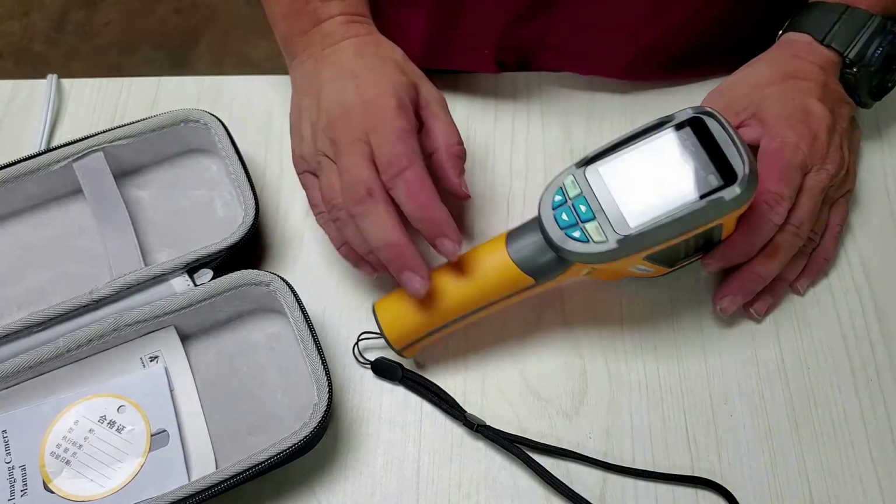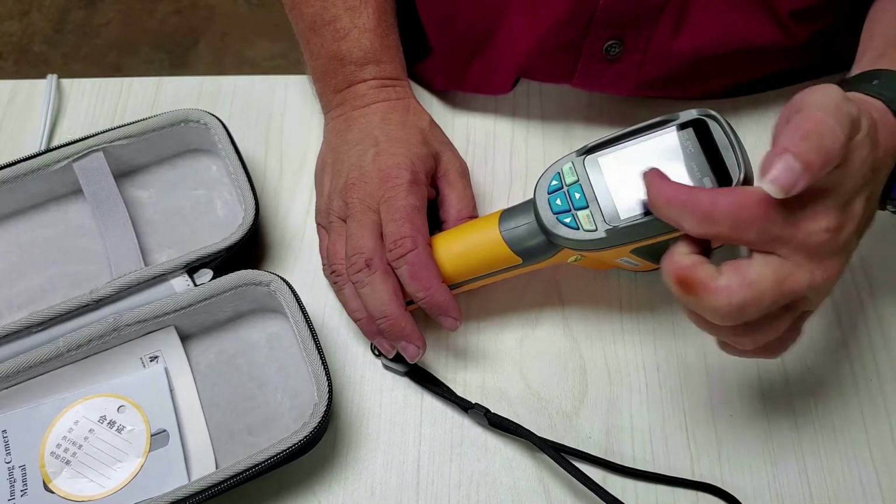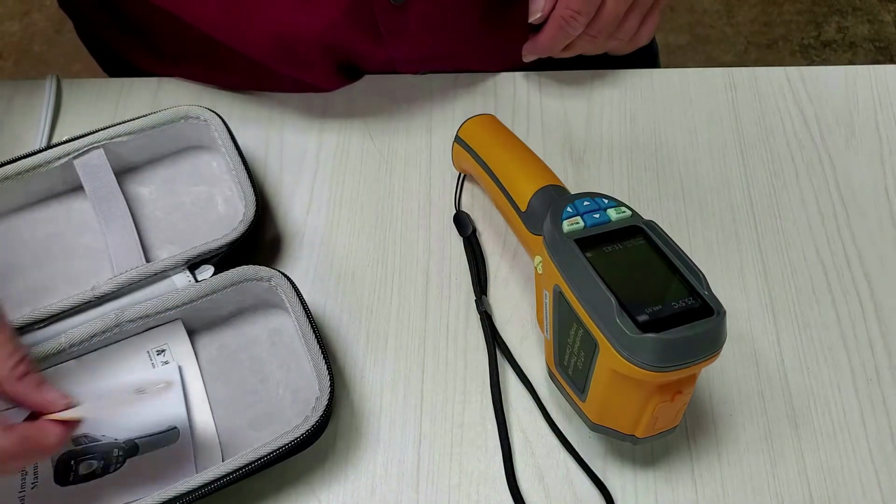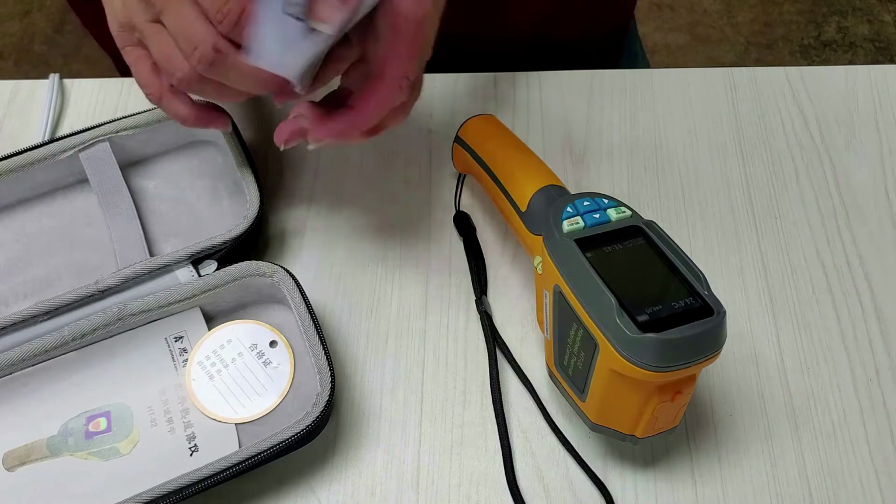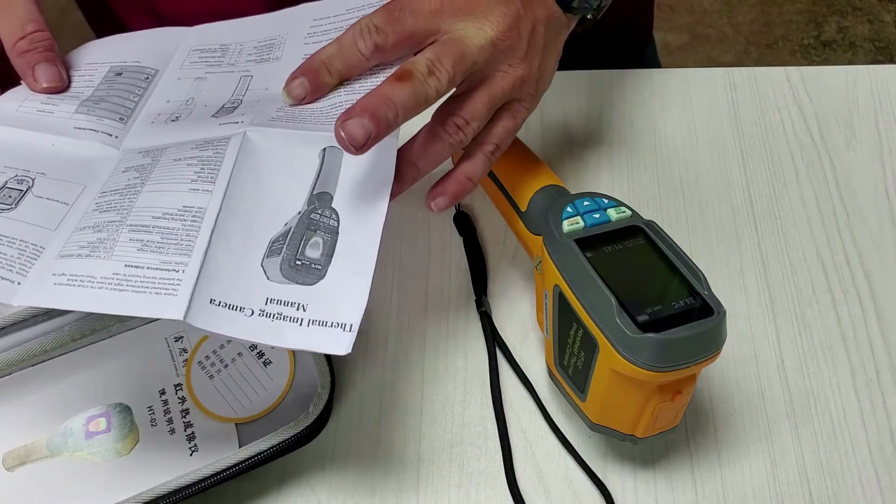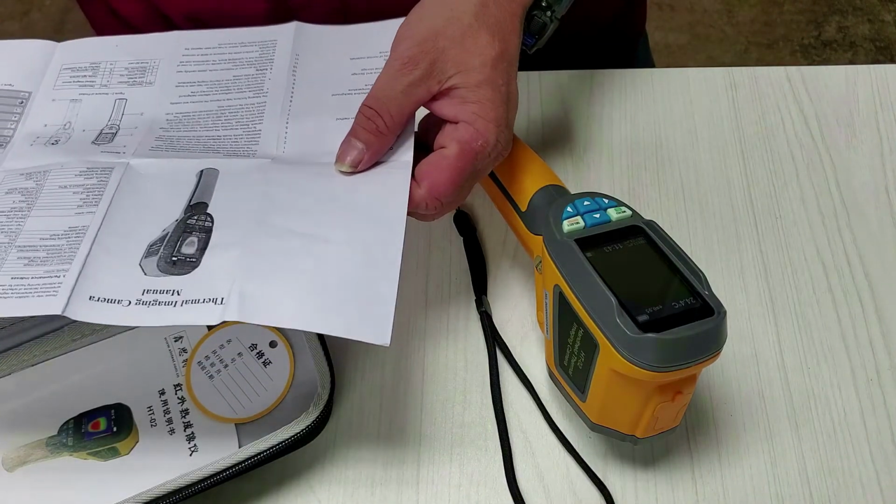So you can point this at a wall, look at it, and you will see a defined heat signature as to exactly where those bees are. So you don't have to actually open up the wall. That saves a lot of time and a lot of money. That's something that I really, really wanted from this product.